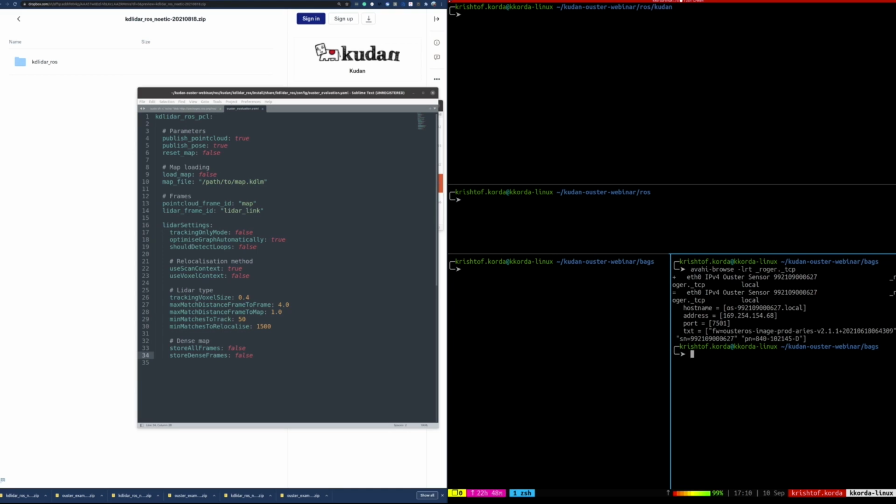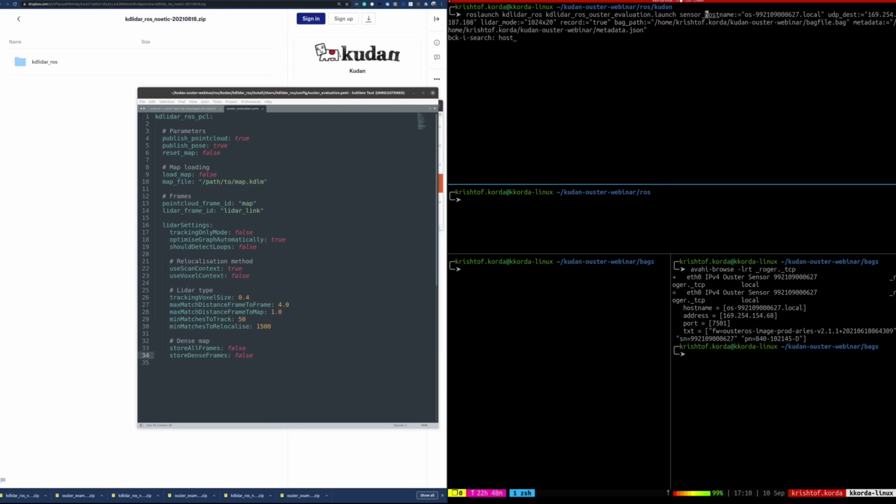All right, so next thing we have to do is pull up a very similar ROS launch call that we did previously. However, this time we're going to be using the live version of it, which will have the sensor host name in it. And this should be in the history there.